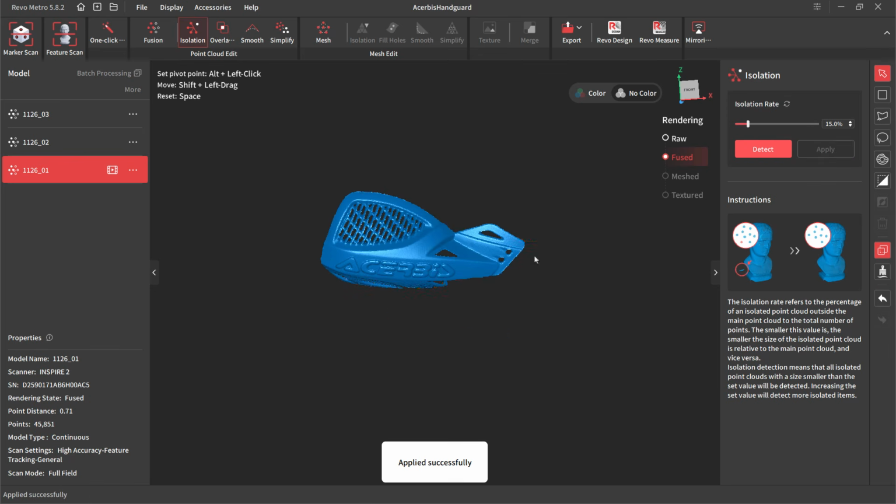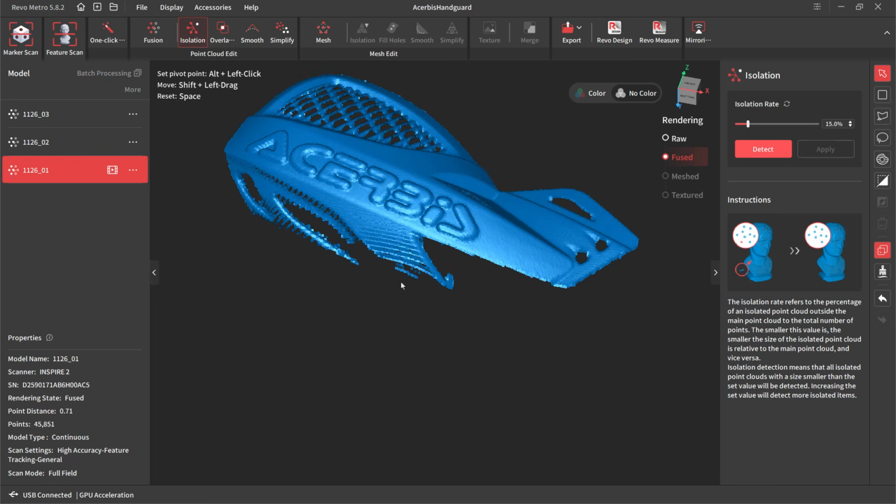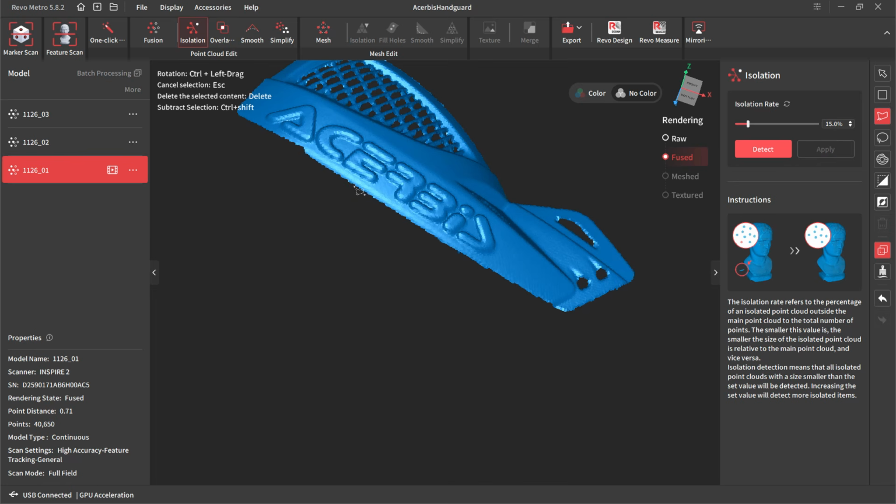And you can see it picked up all of that extra stuff that's floating around. Anything where we've got really bad quality scans, stuff that we didn't really intend to capture, it's a good idea to get rid of it. So what I'm going to do is just create a couple of cuts and then hit delete.